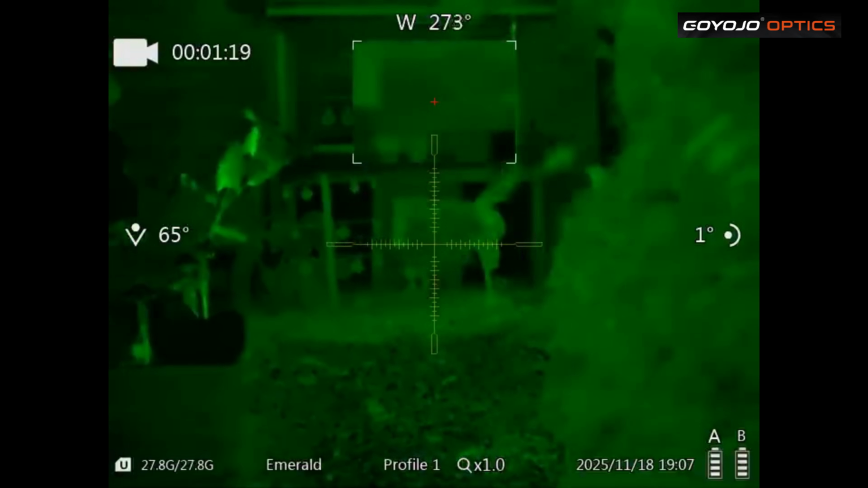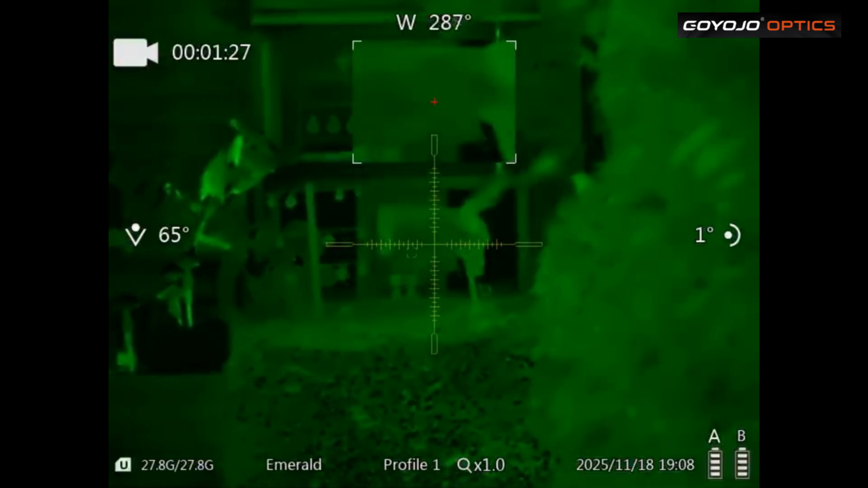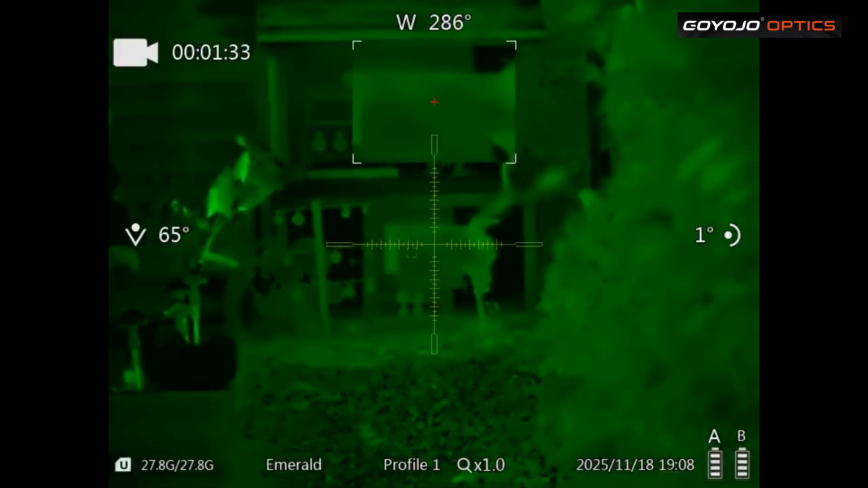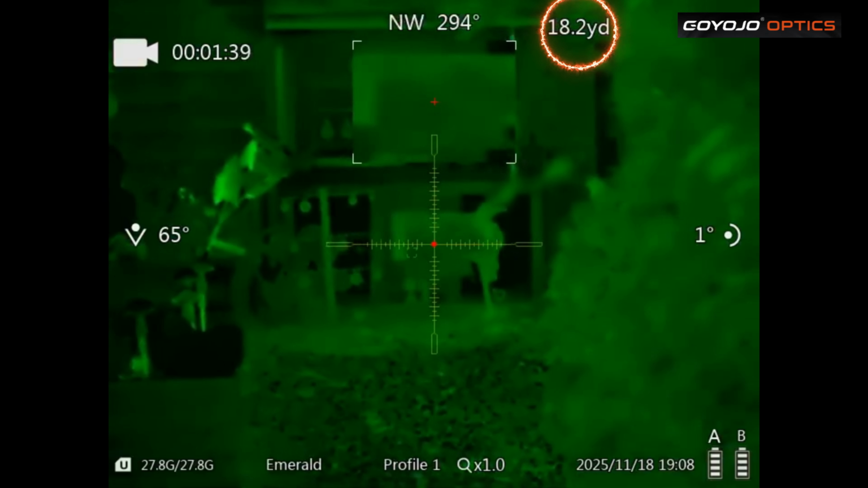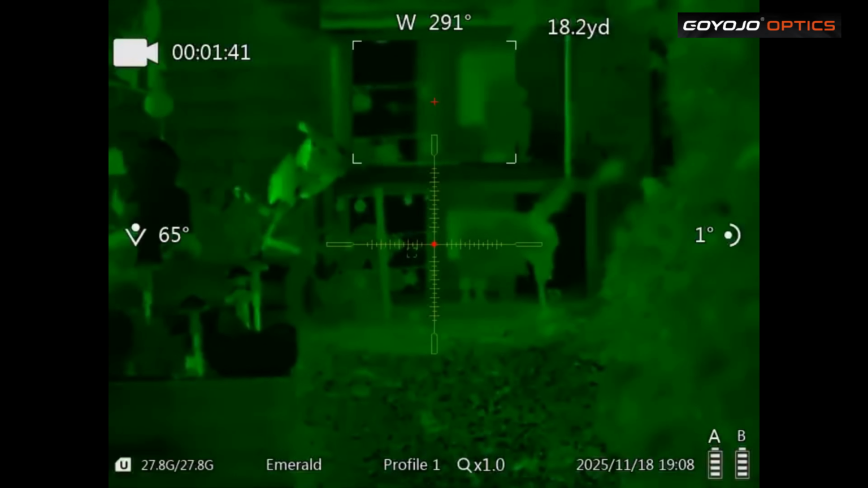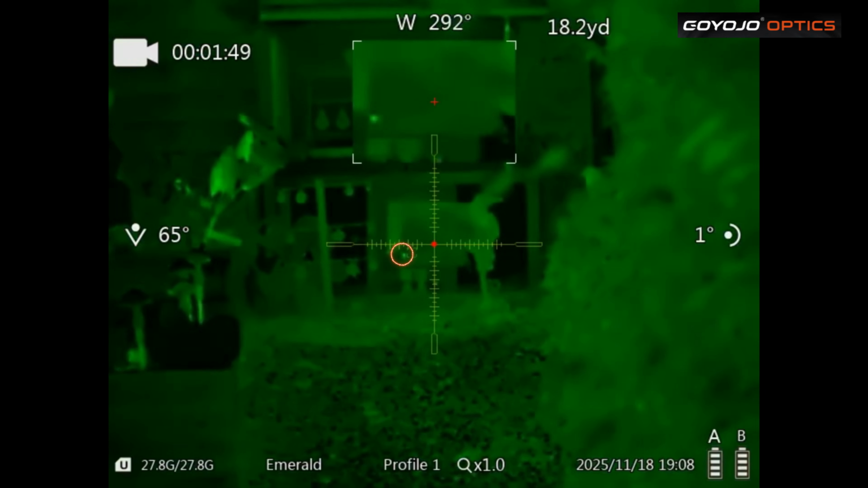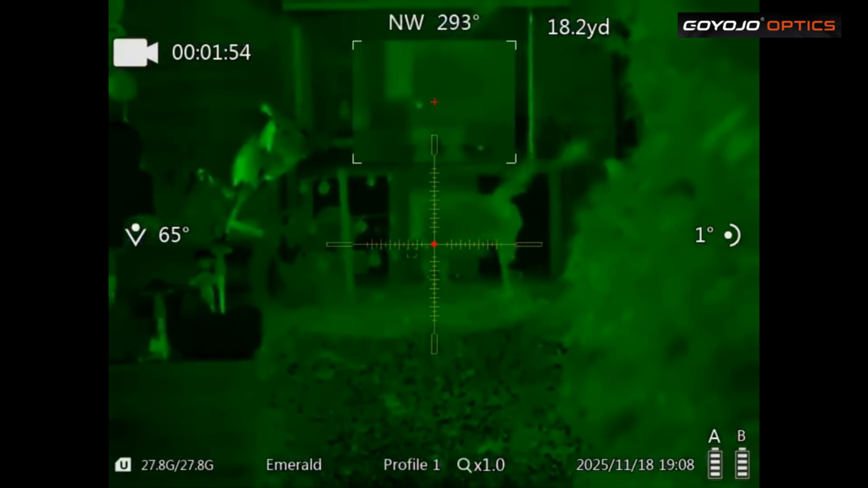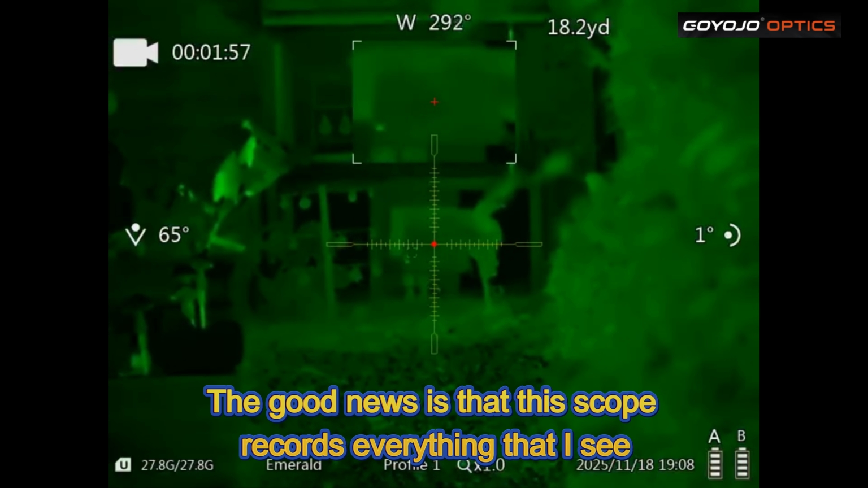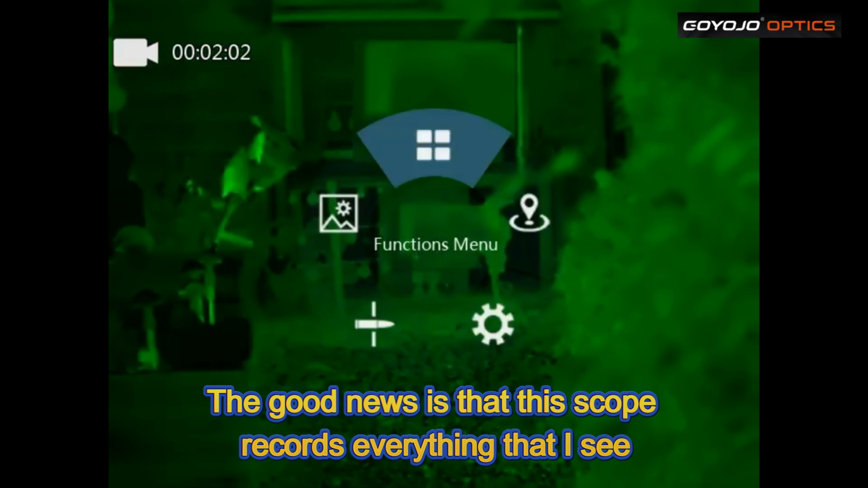What I'm going to do is arrange a target at 100 yards. I've got some plywood there. Let's see if we can hit it, how close we are. That's lying to the left. So, I don't know if it will record this. I think it is actually. Long press of the function button.